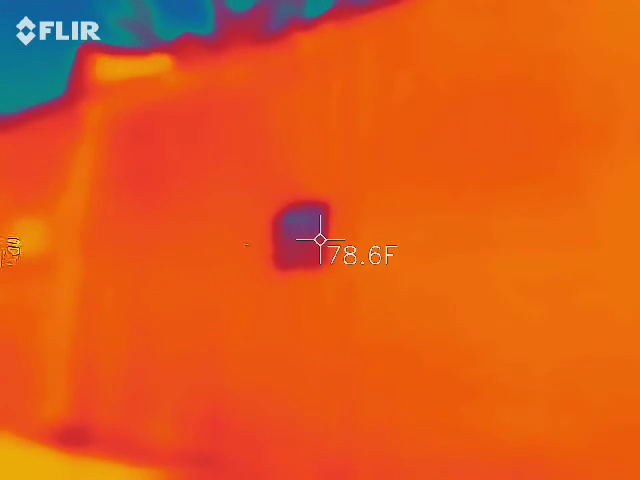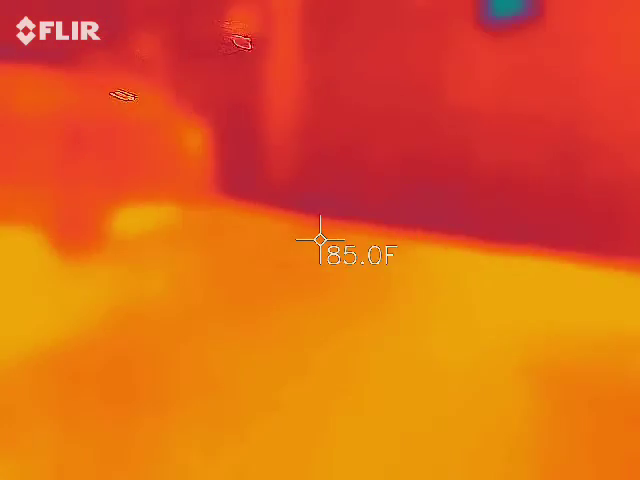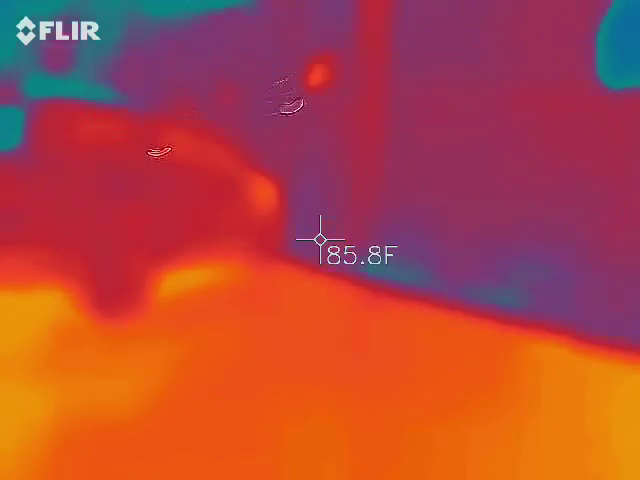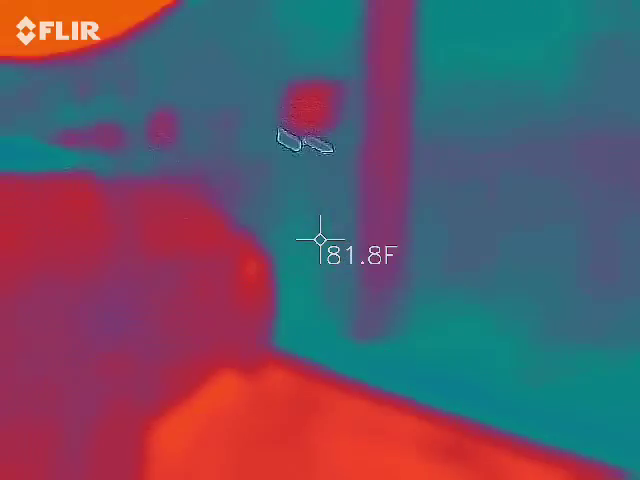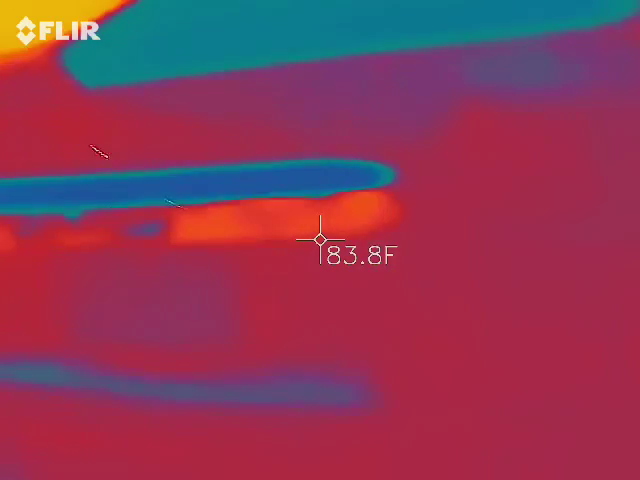I have 73. 75.2. I feel like this is probably more accurate with the temperatures. So, like, basically, if the bottom number is less than the top number, then that's showing stuff.